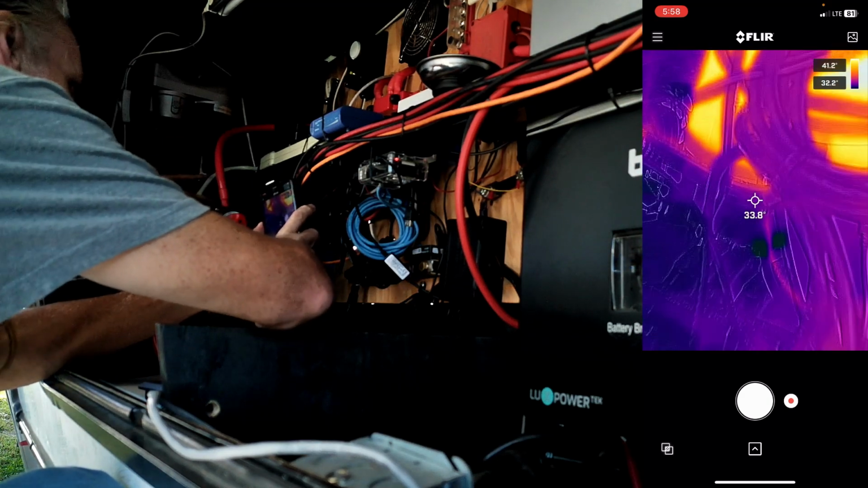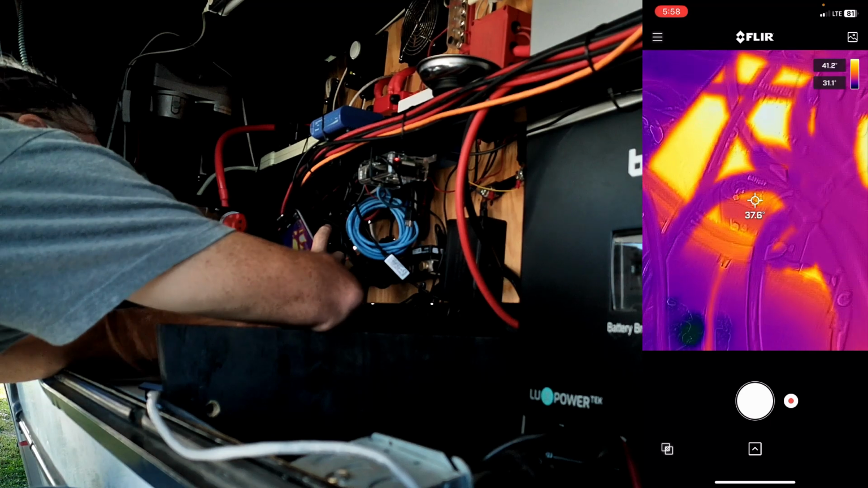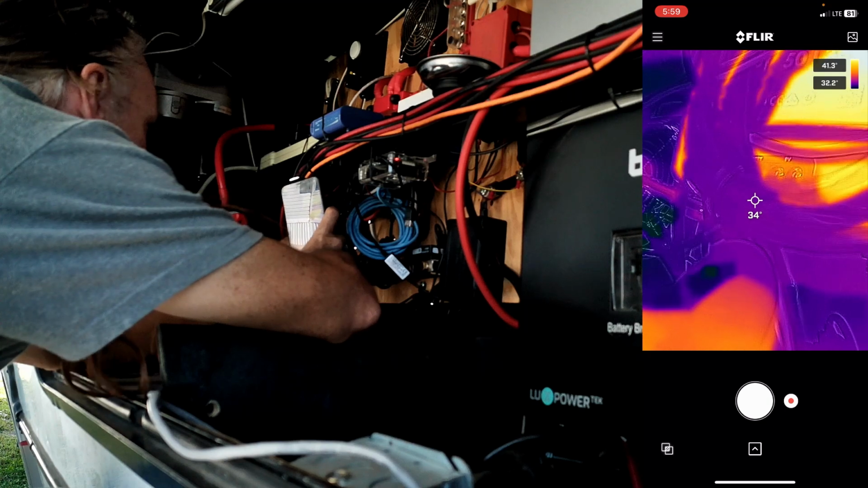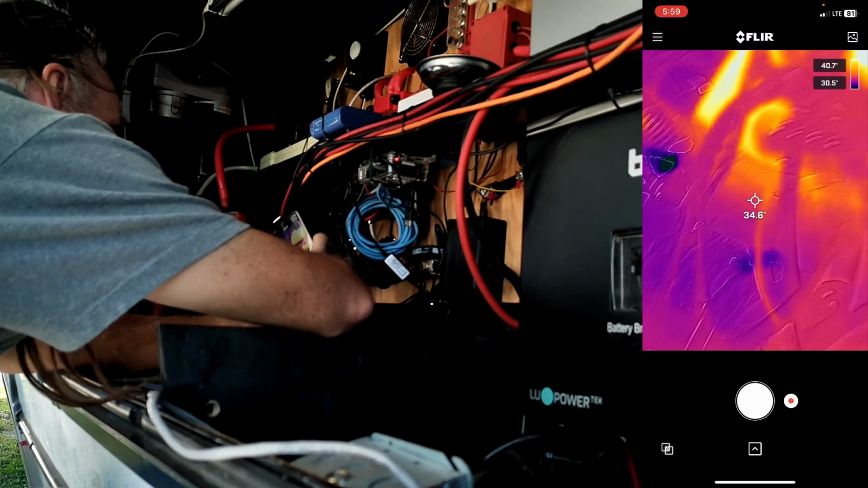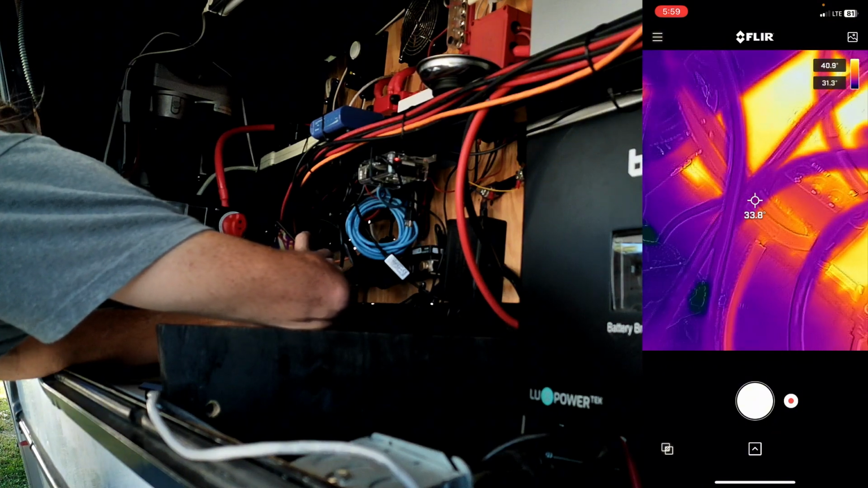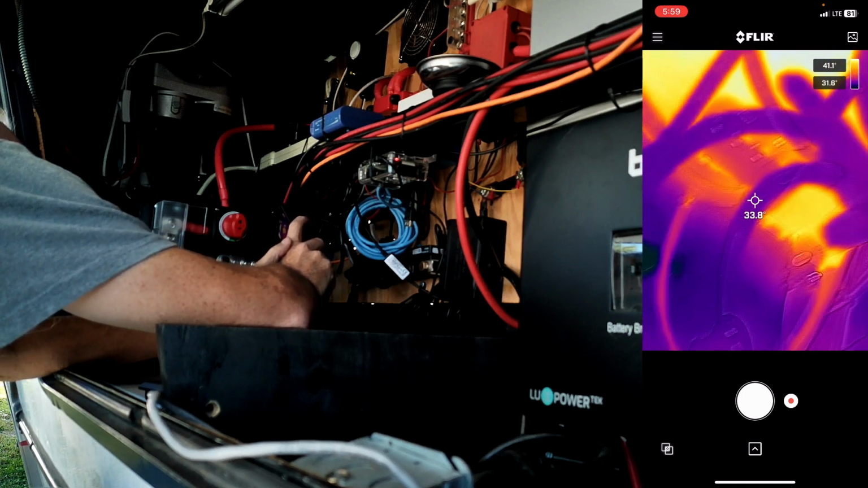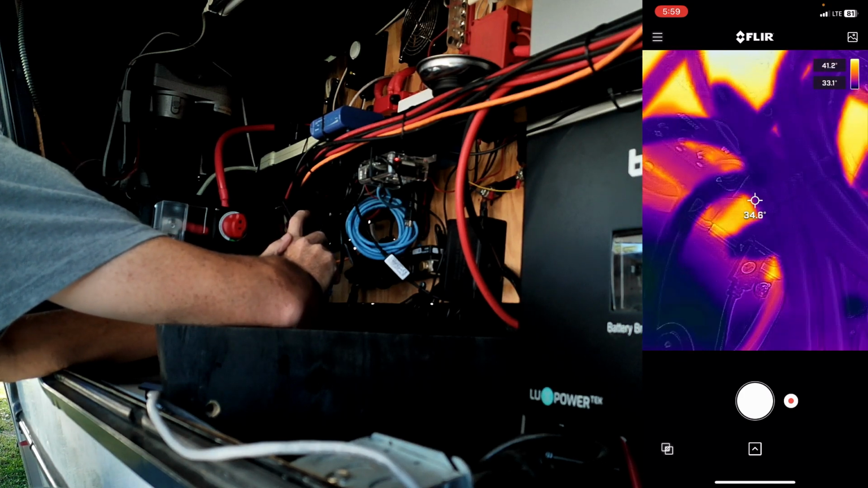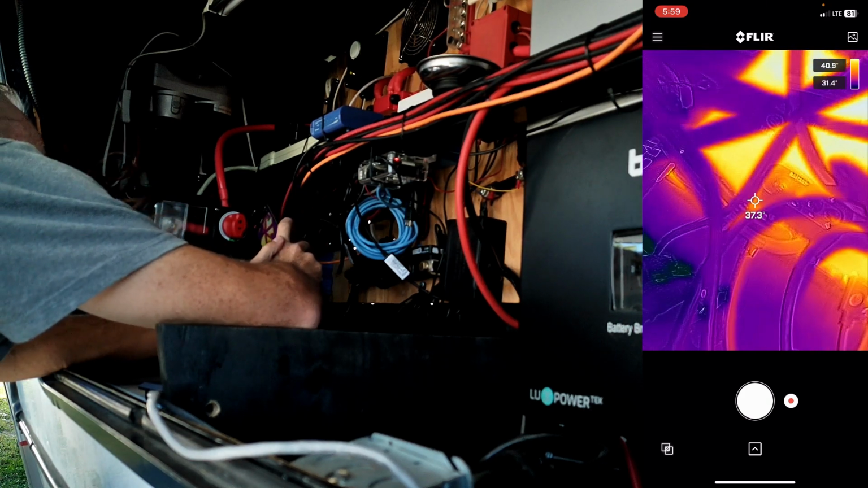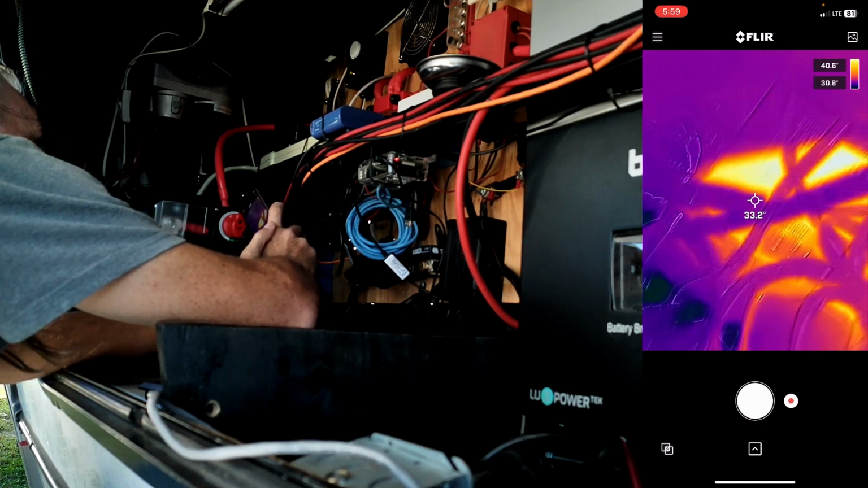I'm going to pull it down below and take a look at the wires leading into it. That's the most important thing. I trust that they'll take care of the inside. I just need to make sure that the outside's right. And here's where all the wires connect. If I can get around that wire there. There we go. None of them are showing any significant heat. The PV's coming in. I do have 40 degrees over there on the far side of it. But nothing, it's all on the Victron, the device itself.